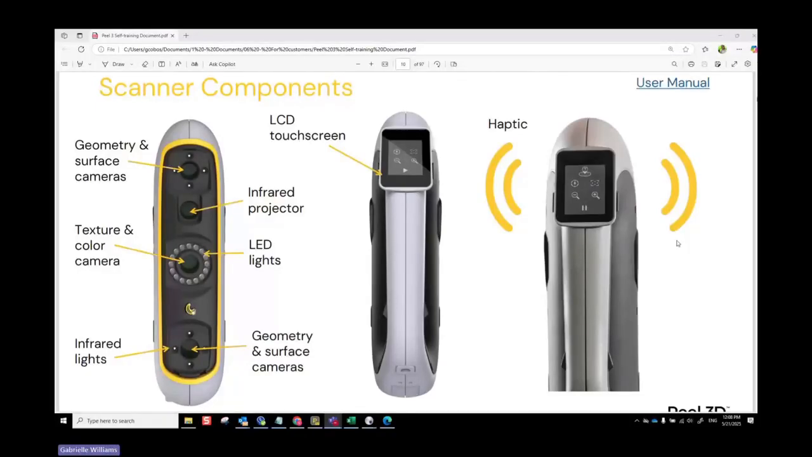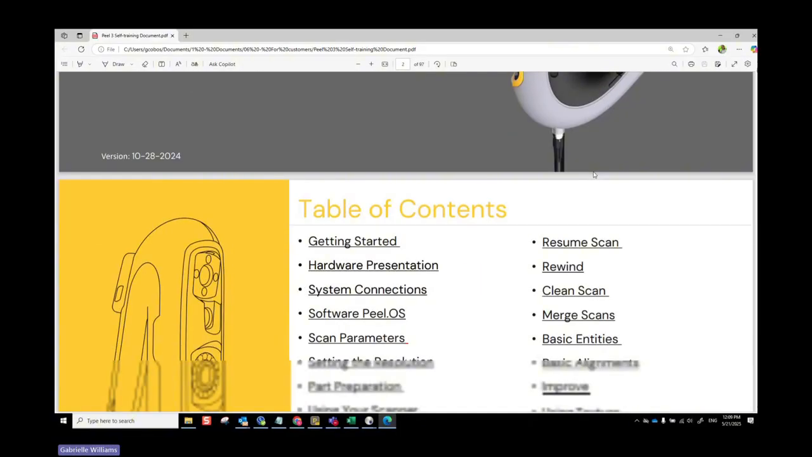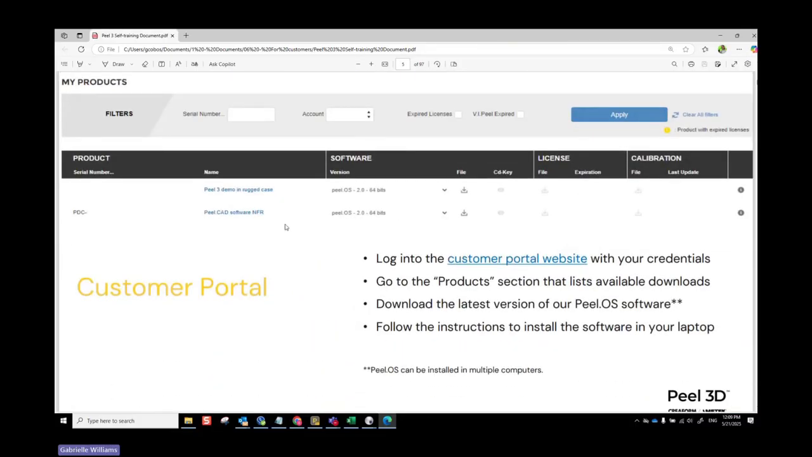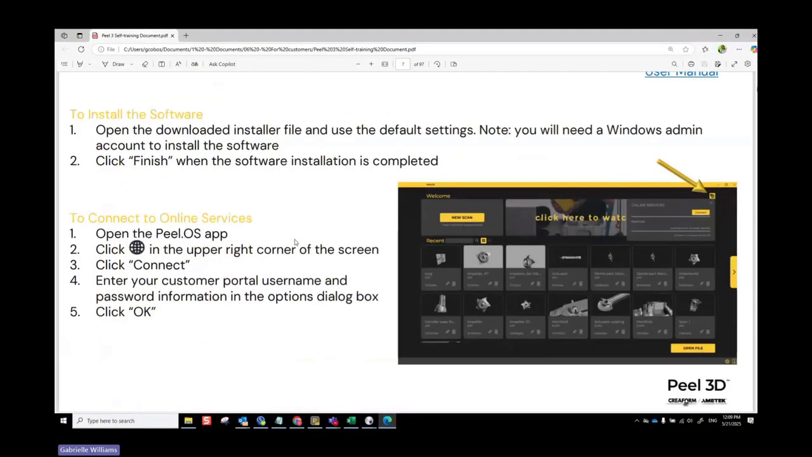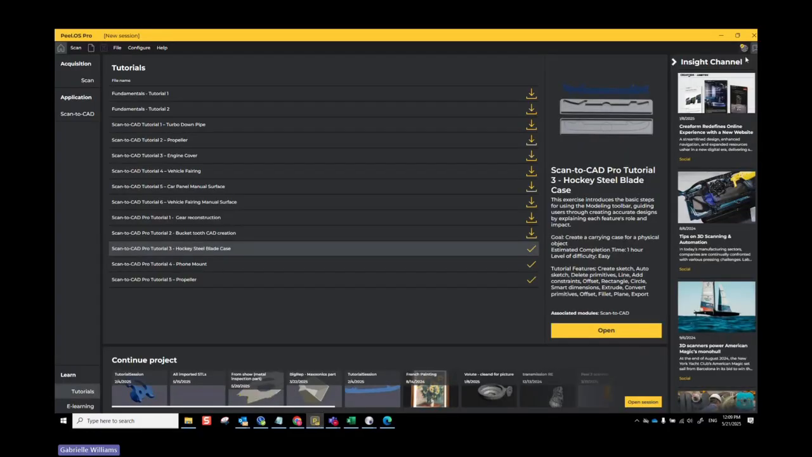All right, so now that we're recording, I'll mention that this PDF is very, very helpful. So we'll scroll down. We already skipped through the part about how to make a username and password, how to download the newest installer versions from your products tab of your portal. And here are the minimum specifications. And we already covered the online services, how to connect from your homepage from the little icon up here at the top. And then the tutorials, once again, you can find them here in your software.